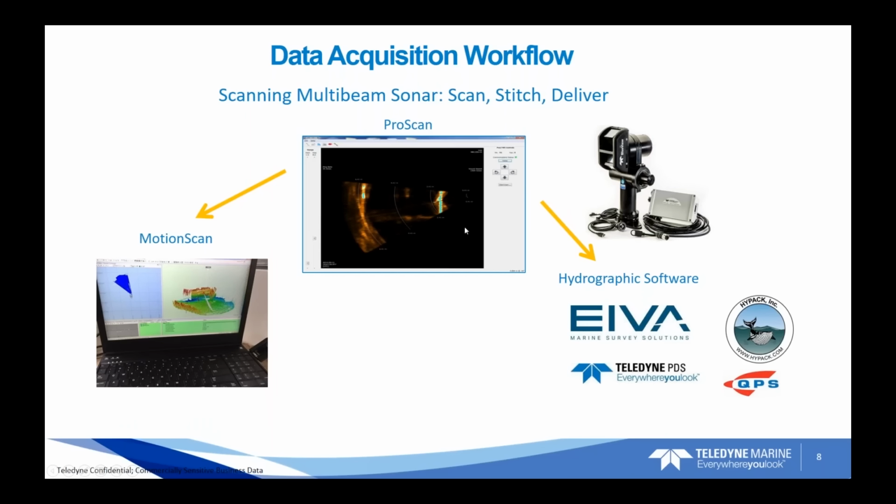Now, when we do instrument the BV5000 with heading, pitch and roll, and positioning sensors, we can use multiple third-party software packages to collect data, but we call that capability motion scan because that does give you the capability to image from a moving vessel or a moving platform and scan at the same time. So we use the sonar's or the pan and tilt's feedback to correct for the geoposition from the GPS of where the points are being selected in the point cloud and displayed in the hydrographic software.